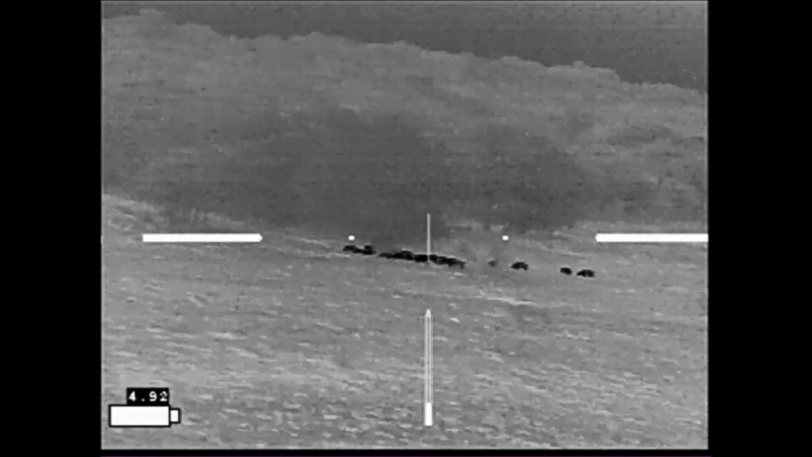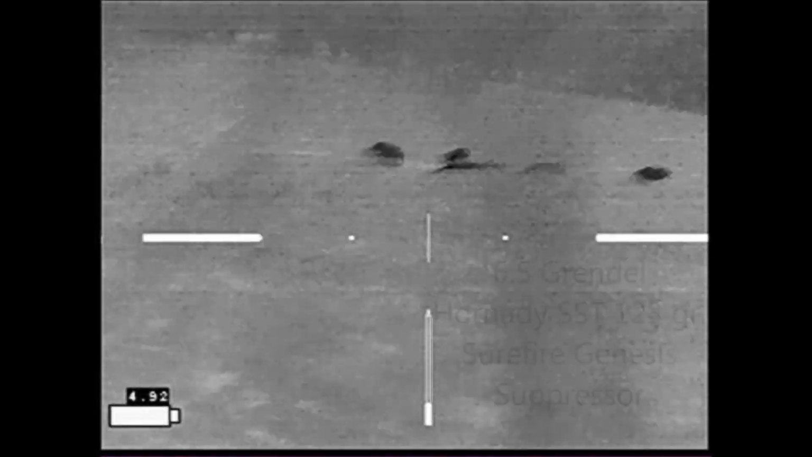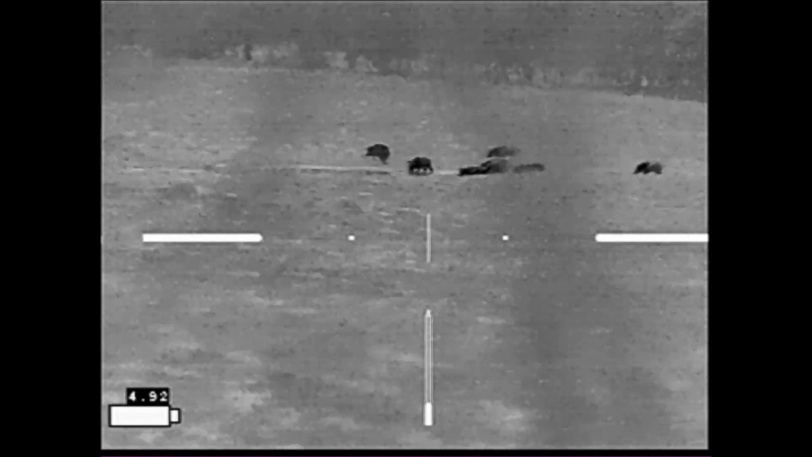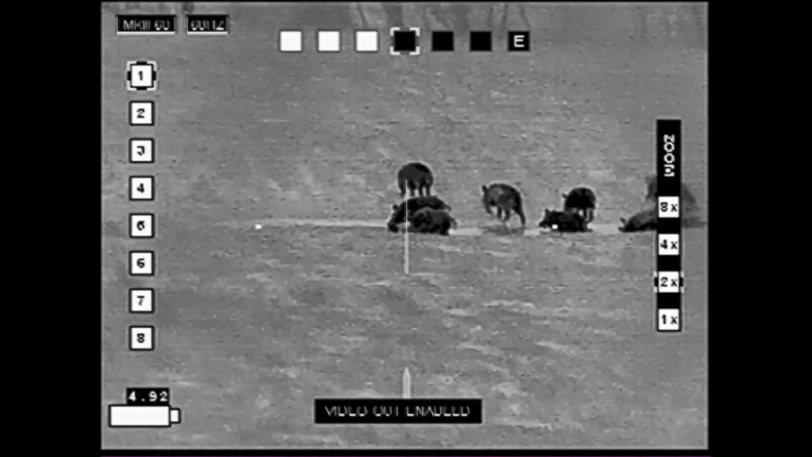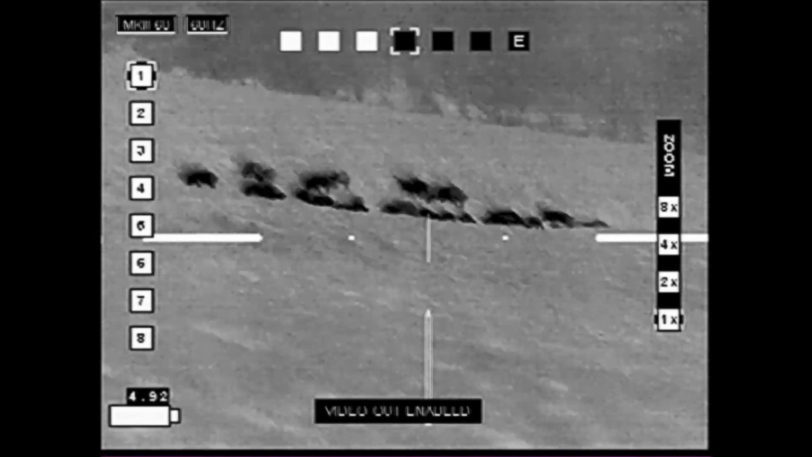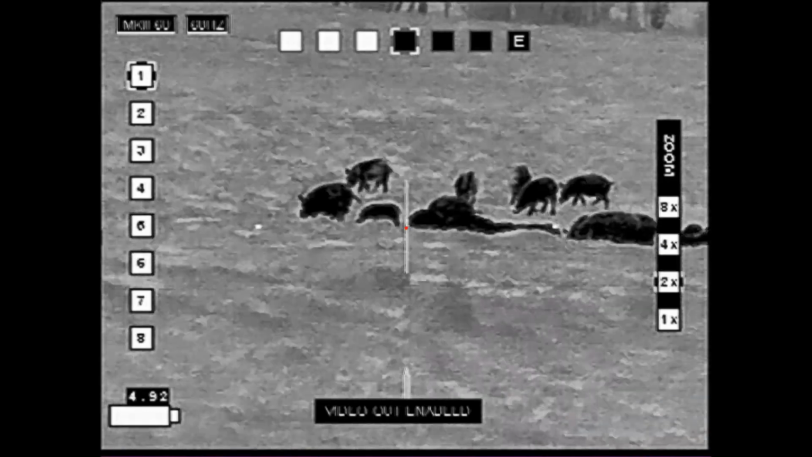Now at this point the moon is so bright that I can actually read the name Armacite on the side of my spotting scope, so I want to stay under cover as much as possible, but it's an open pasture. So I've moved down behind a small brush pile, and I realize that this isn't a viable position and I have to move around it in order to get a clear shot at the hogs. Now these guys are 180, 200 yards away when I line up for the shot.